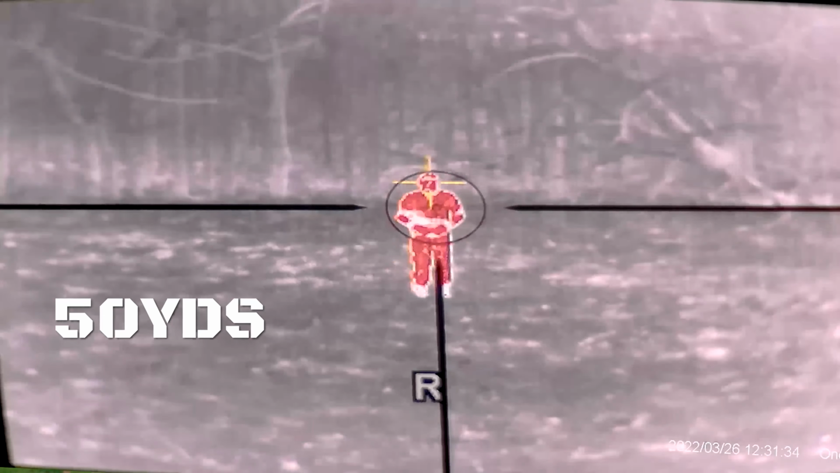It's still really nice and clear at 50 yards, and then finally we run to 100 yards, and as you can see, it's starting to dissipate a little bit, but you can very easily hunt out to 100 yards, and I would say the max would probably be about 300 yards. When I was hog hunting, that's really where it started to dip off. You can easily pick up heat signatures well out to 1,000. We were able to do some testing with that, not here when we had the recording device, but when we were out in South Carolina.